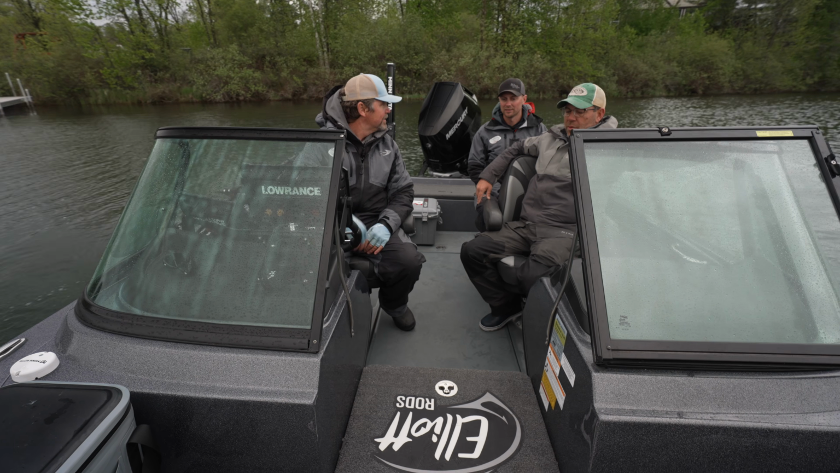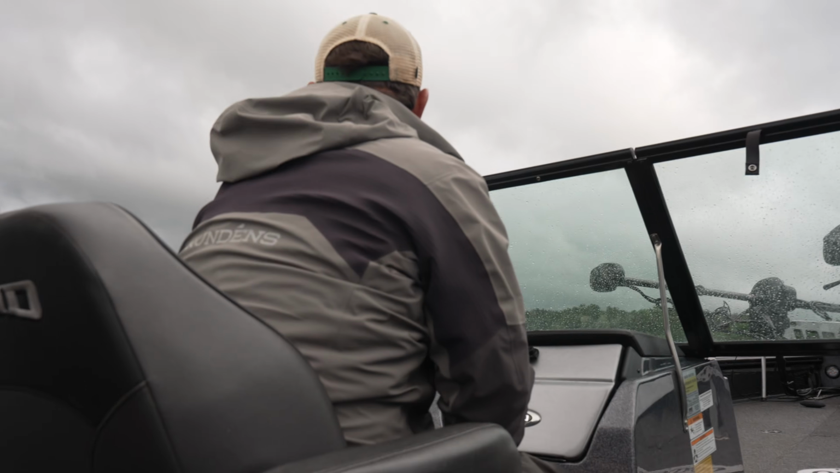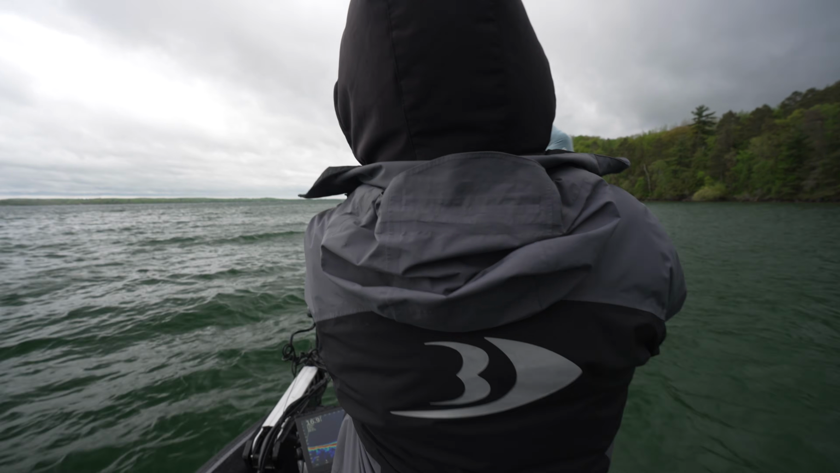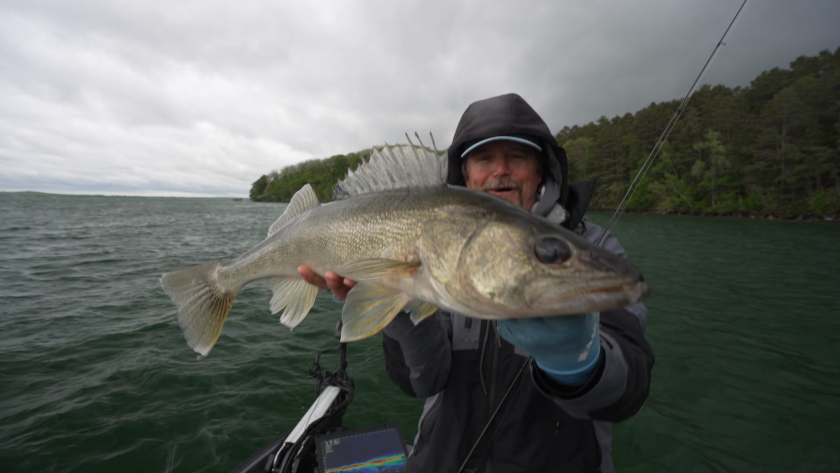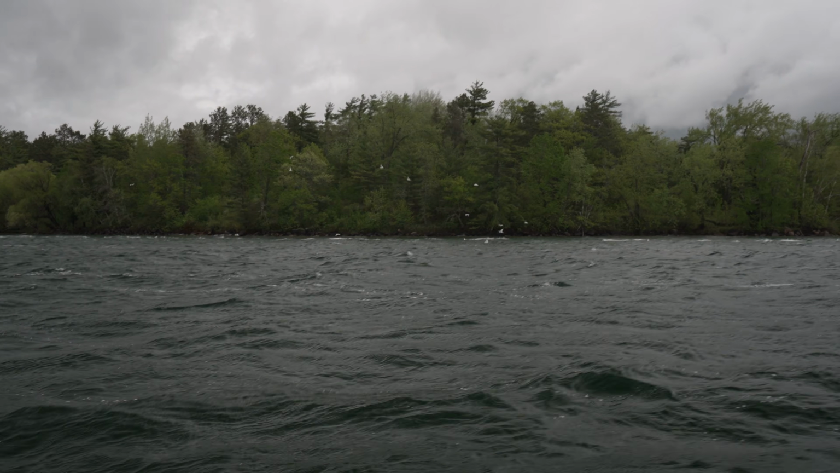Here we are back on Leech Lake today. Today we're going to go out and look for some big fish on Leech Lake, 112,000 acres. We just finished up a 2+ inch rainstorm. It's windy. It's definitely a big day on Leech Lake. By big I mean it's probably going to be 2 to 4 foot waves in certain areas.